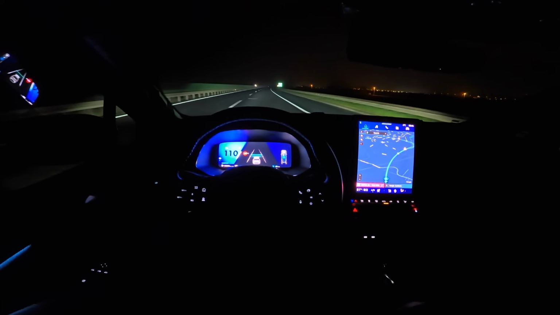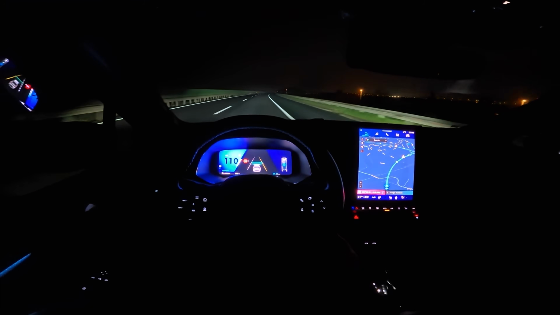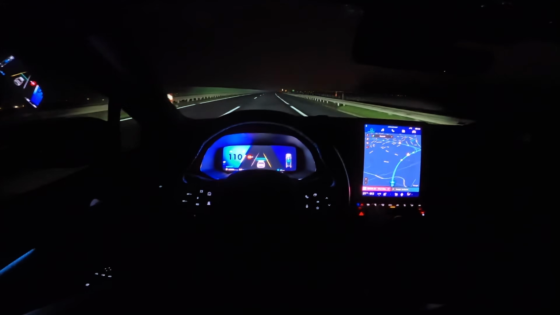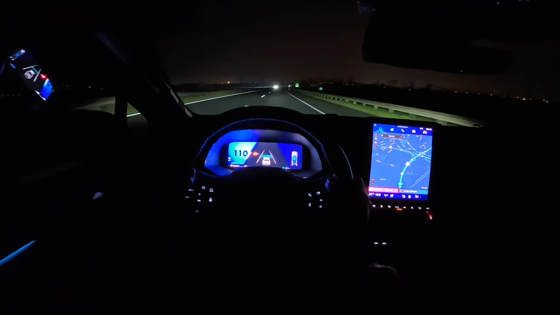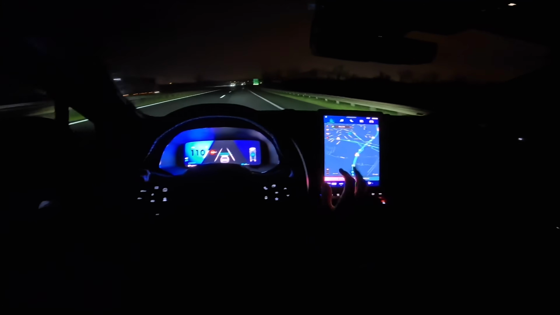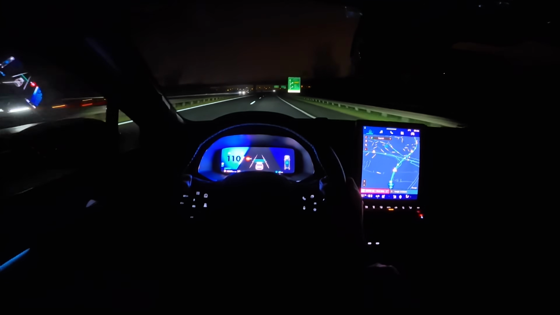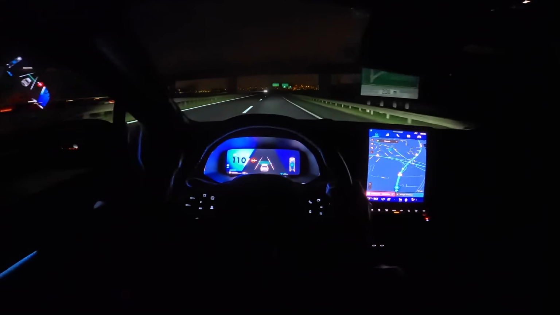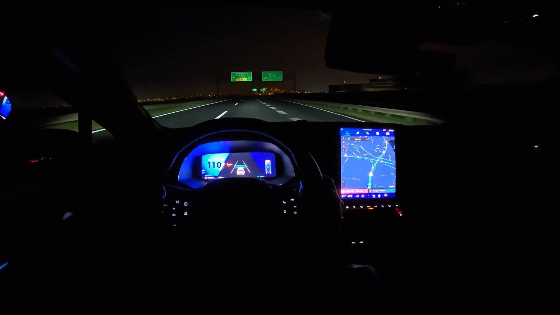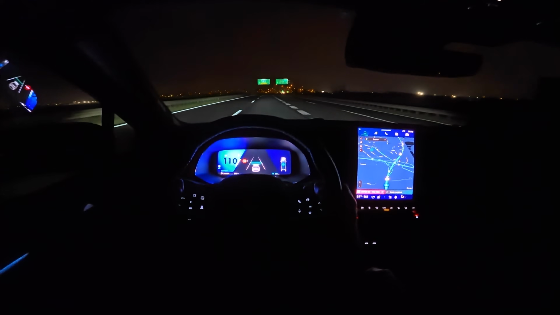ADAS systems work good. Cruise control, I'm gonna deliberately go to the right a little bit. Nope, it doesn't want to let me, so it just recenters me. But if you hold the steering wheel and you do something on the screen, it will prevent you from leaving the lane if you're just slightly going to the side and you're typing in navigation or changing radio station. Although you can do most of that on the screen, and